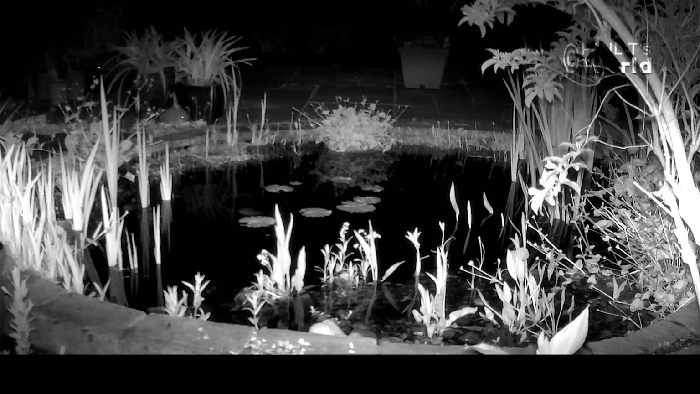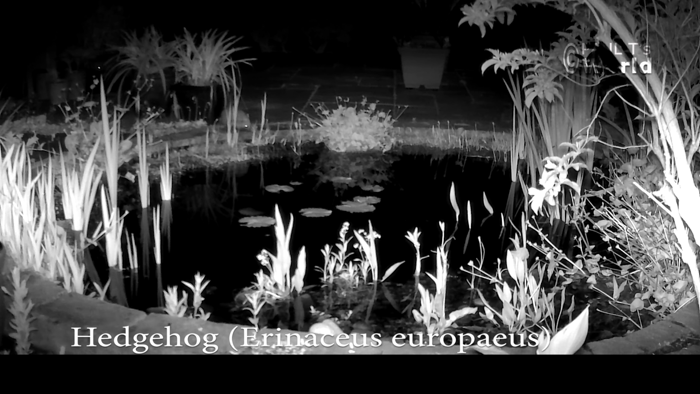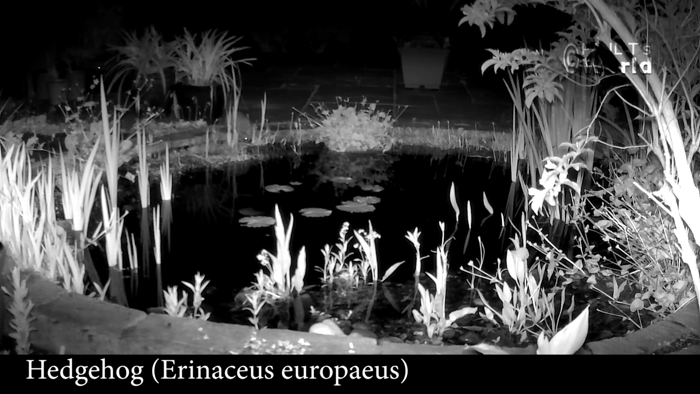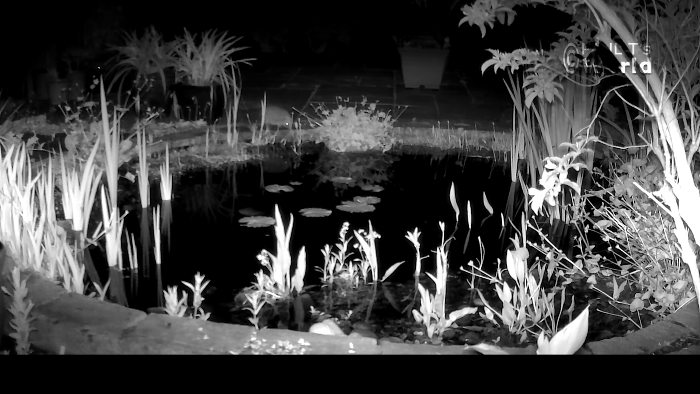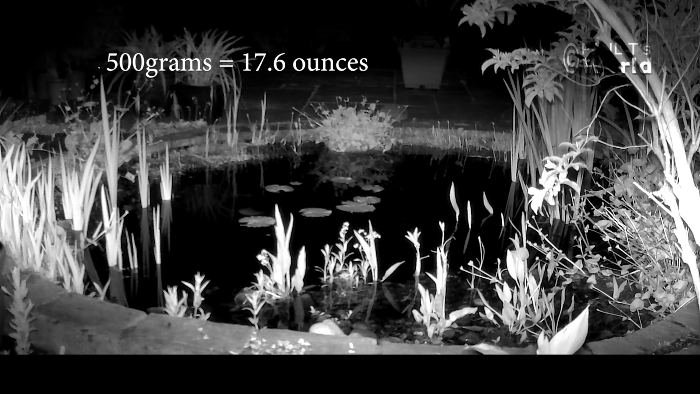And here we have a hedgehog. Now hedgehogs like water, and in actual fact they can swim. And this one is looking around for the best place to have a drink. Hedgehogs hibernate, so there won't be any through the winter. They need to get to a good weight to be able to hibernate, and that weight is 500 grams. If they are less than 500 grams, it's very difficult for a hedgehog to successfully hibernate.